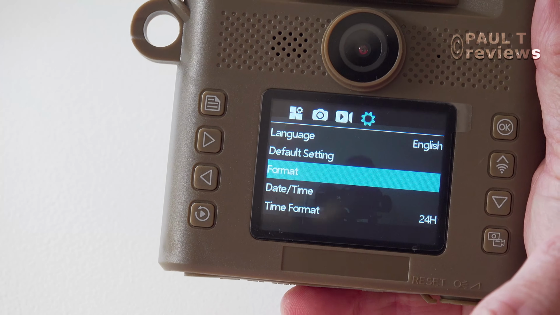This is where you'll format your card when you want. I don't format the card in the computer at all. I only format the card in the camera that uses it. Date and time, and the time format. You can choose between 12-hour and 24-hour.